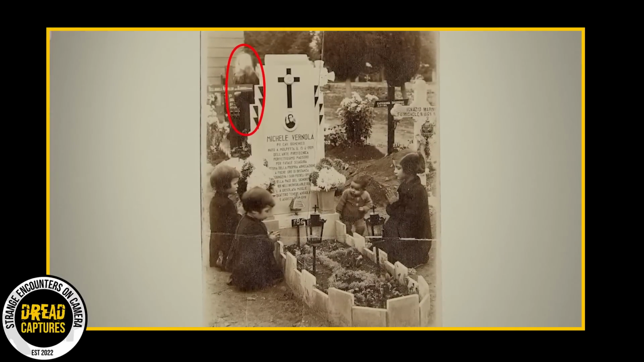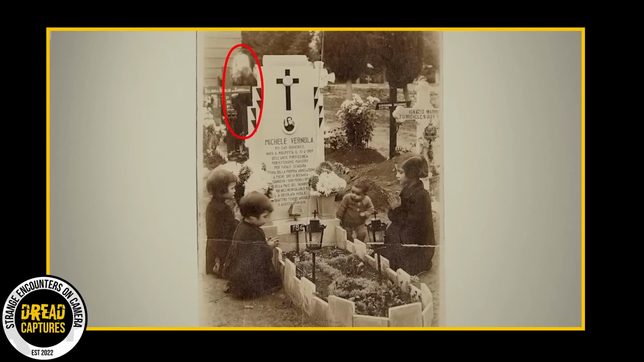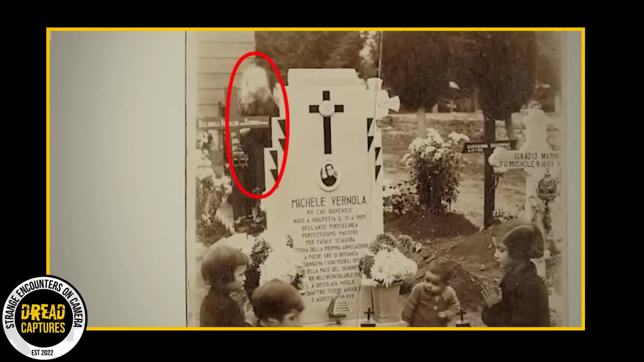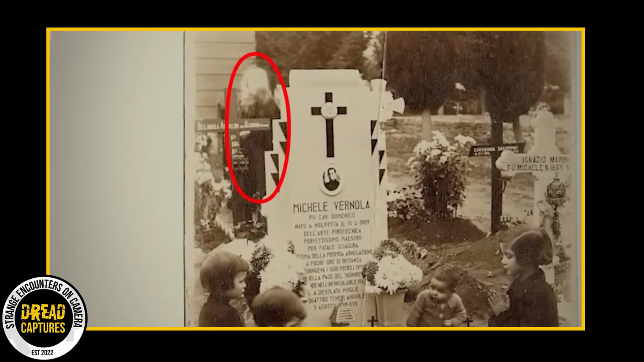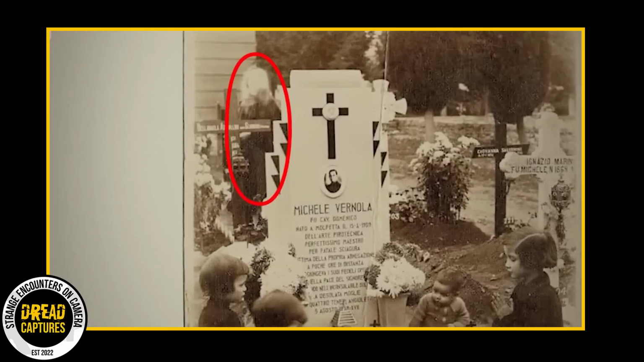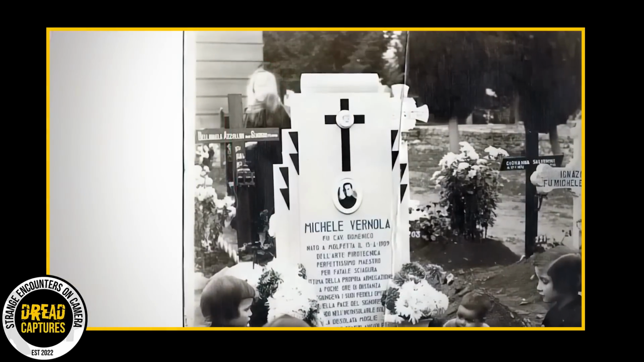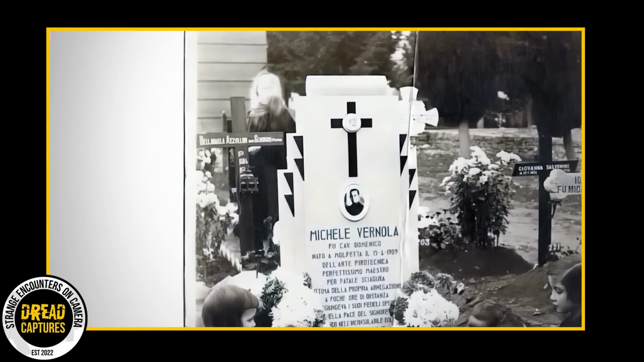On the left side of the grave in the background, you can see a figure of a woman. You can't really make out her features though. Her face and head are kind of covered in a white light, maybe missing, just not able to make out any distinct features. Even in a restored version of the photograph, you still can't see her face. To me, that makes it even more eerie and mysterious.